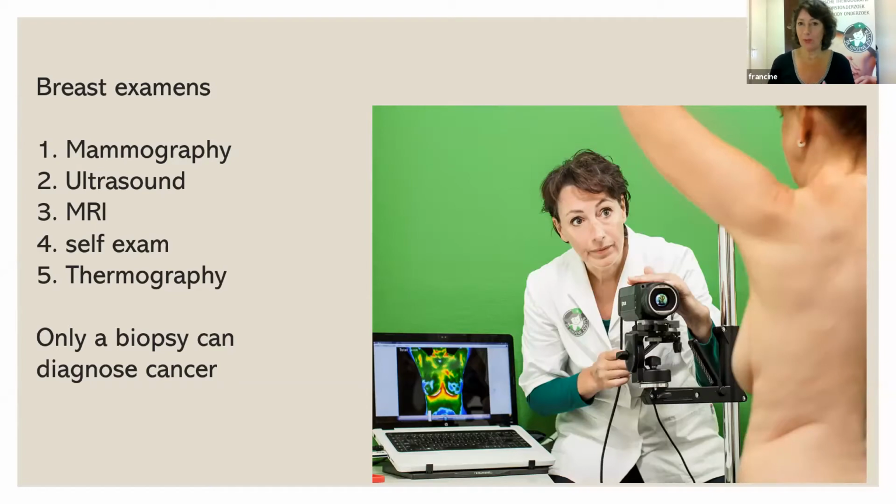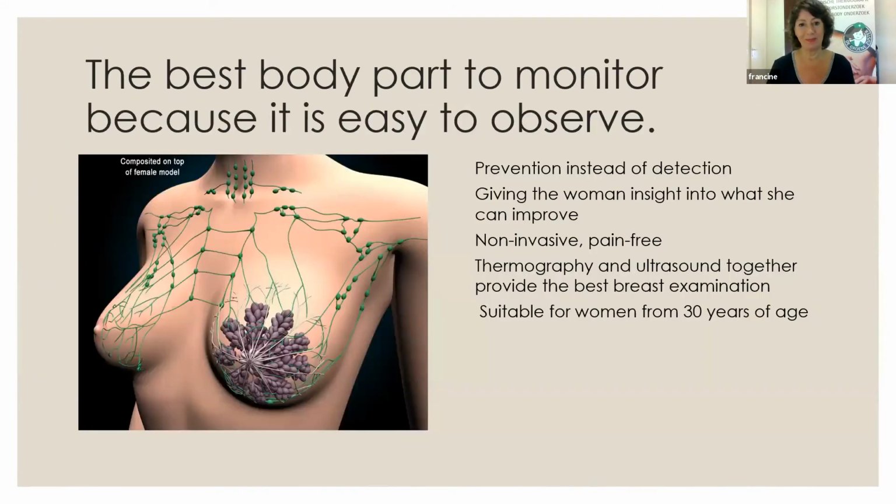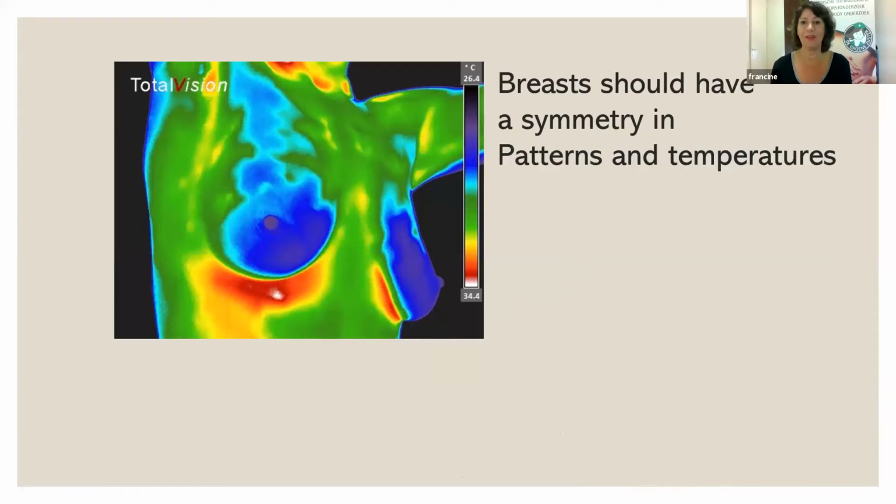We have mammography, we have ultrasound, MRI, self-examination, and thermography. And sometimes women think that thermography is a way of cancer screening, which is absolutely not, because we're not looking at phase 4 to see if a lump is already there. We are looking at what is the asymmetry, what is the level of concern, what can you do to bring this level of concern down and have two beautiful breasts that are symmetrical.